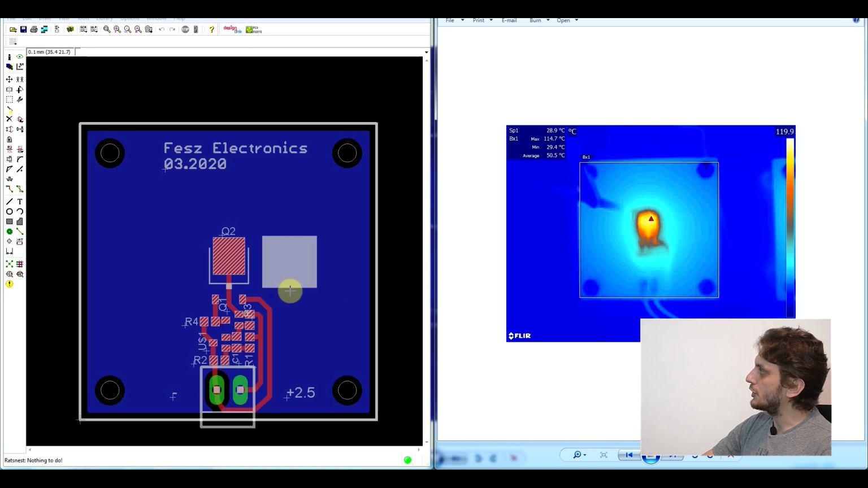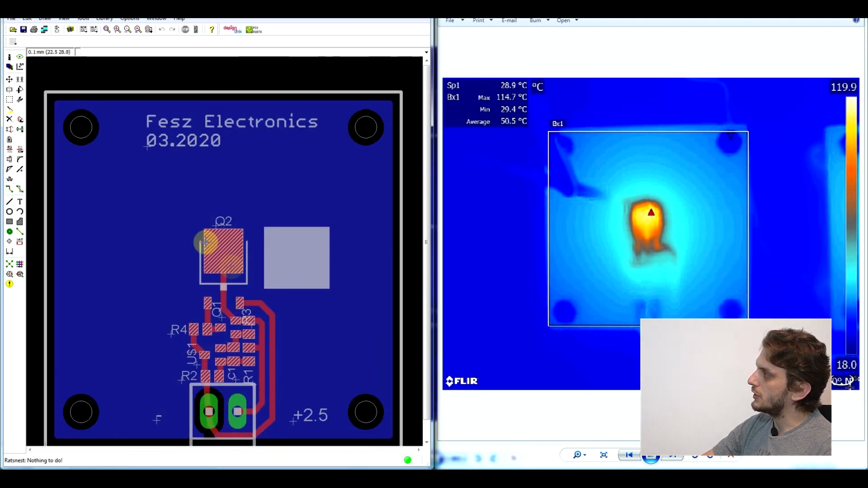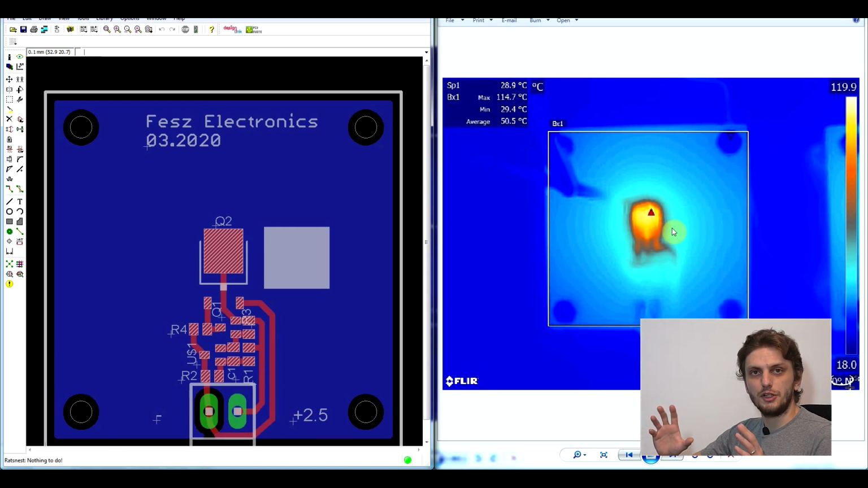So the first board, the one that achieved the maximum temperature of 114 degrees, so it went really hot, was a board that on the top side had absolutely no cooling area. So we can see that on the bottom there was a copper layer but on the top side there was no extra cooling provided for the transistor. So this is just the standard footprint for the D-pack transistor. And we can see that this provided a very steep temperature gradient, so it went from very hot on the transistor to very cold right next to it. So the cooling was the most inefficient in this case.